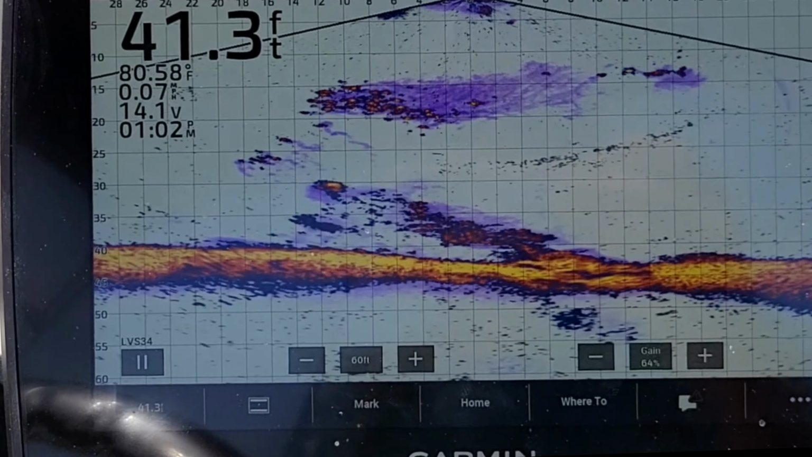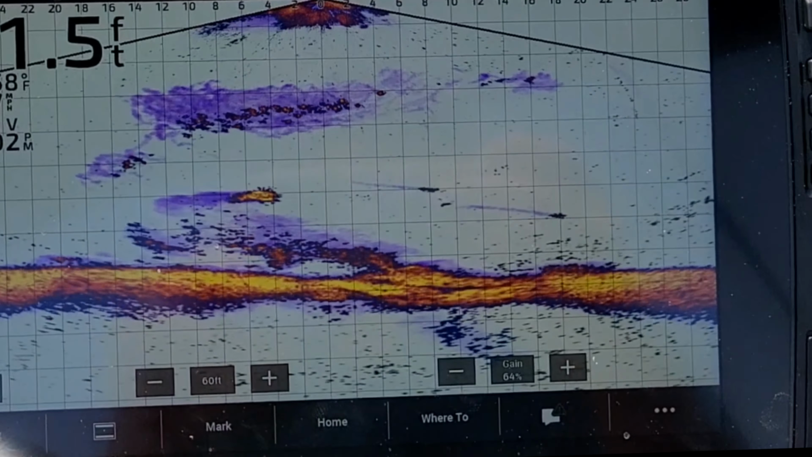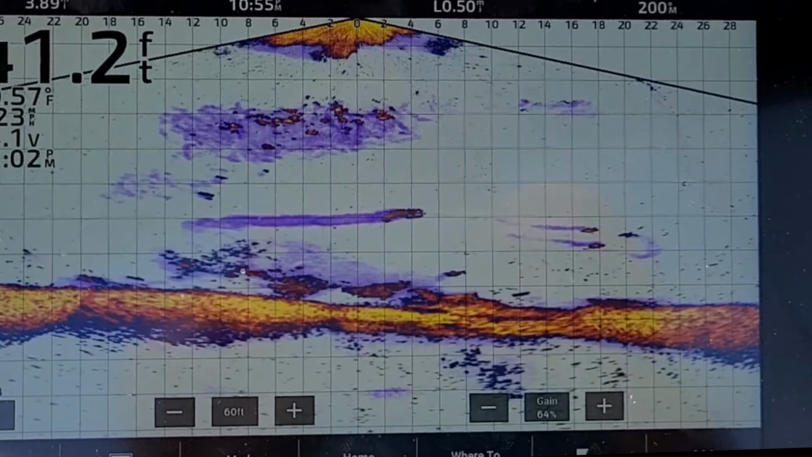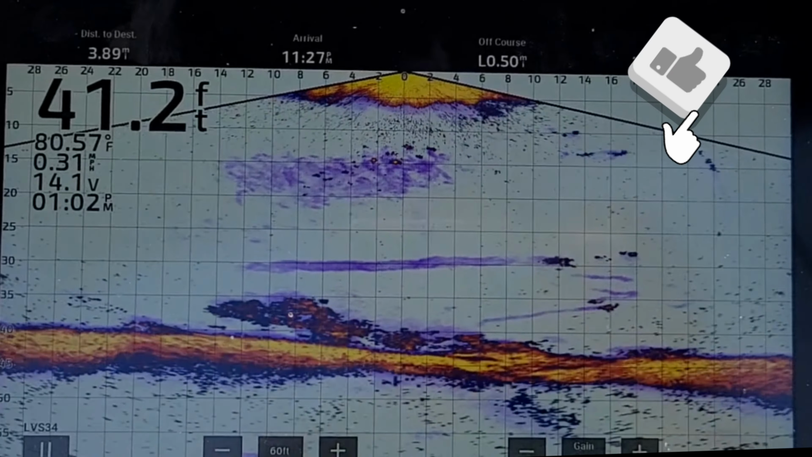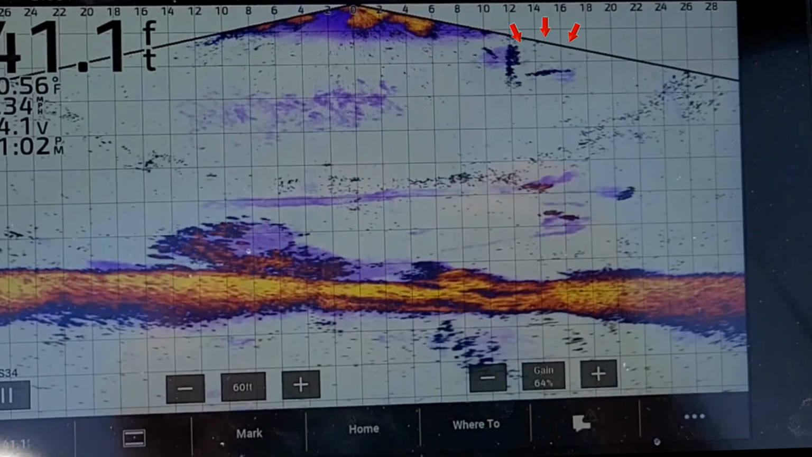At the top of the screen here, you're going to see a huge school of fish just running, eating bait, and trying to get away from big predators. What you'll see here is that huge shark is chasing those fish. Those fish are running for their lives right now. And what I'm about to show you is what changed everything in the fishing game for me.